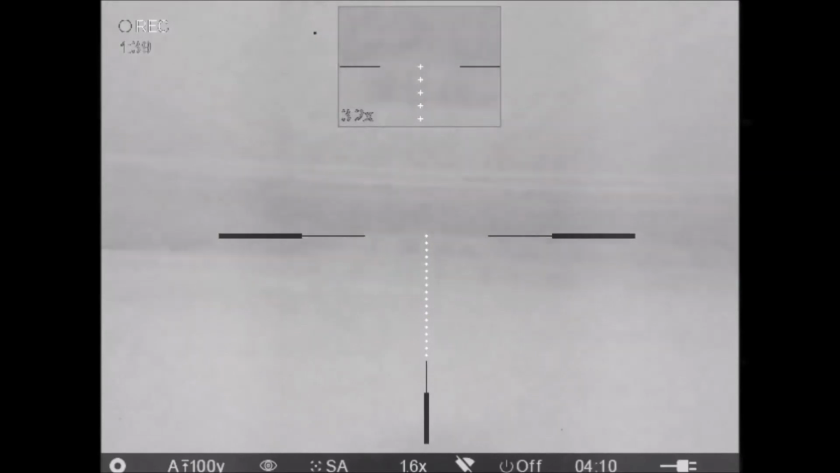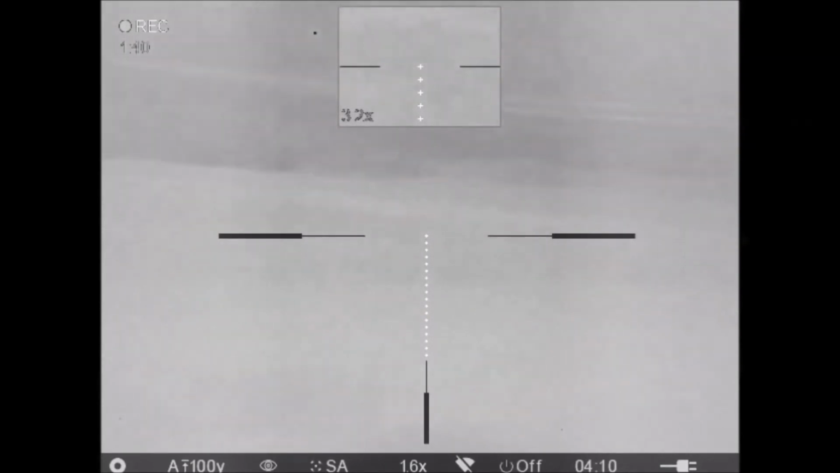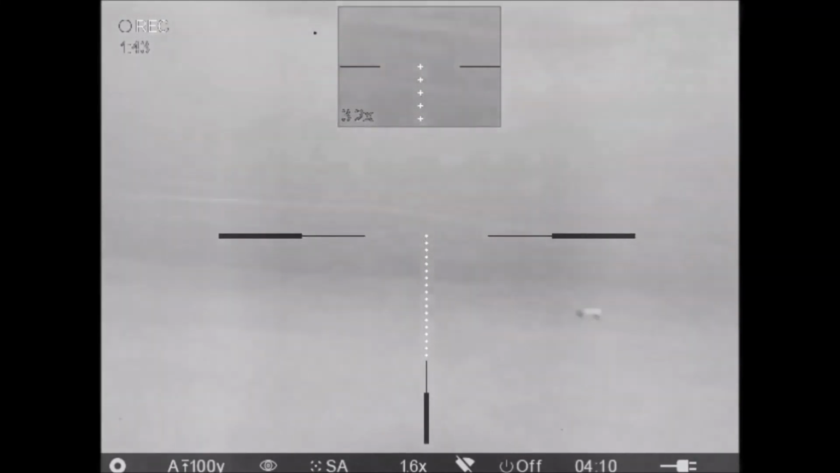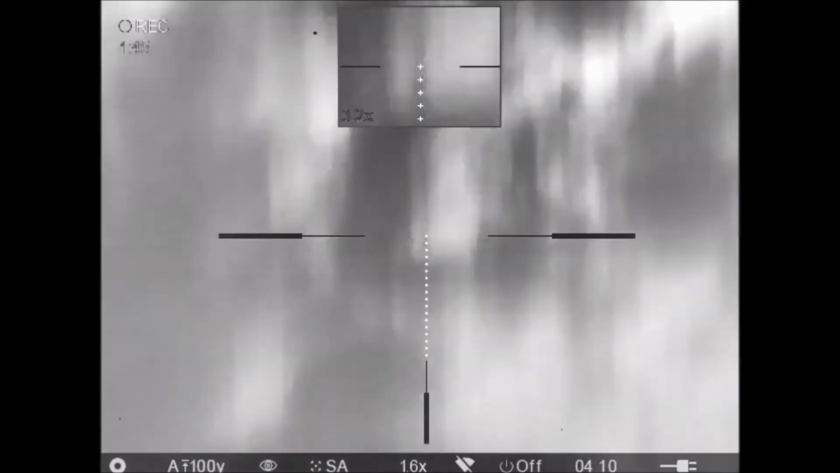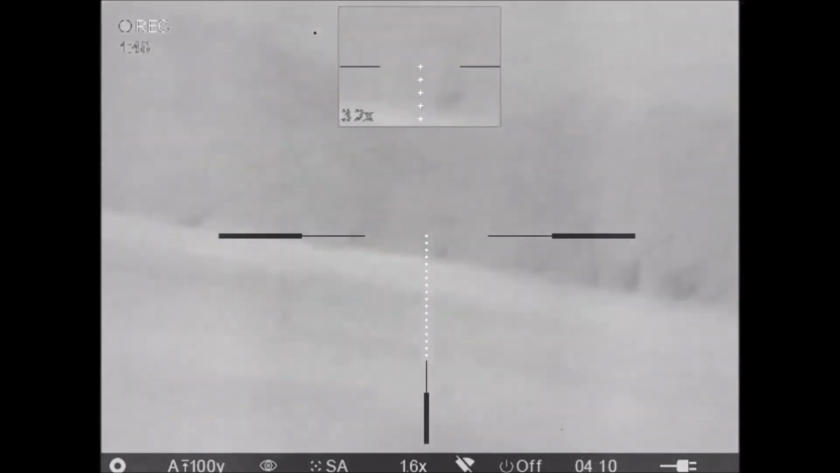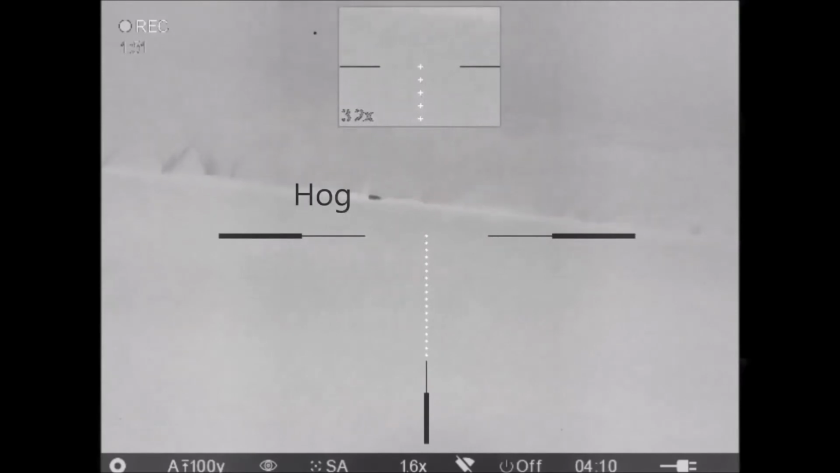Here we're scanning for other hogs and making sure that all of the livestock are where they should be. Moving behind. As we continue to scan, I take my eye off the scope, turn to talk to the other shooters, and completely miss seeing this hog right here.